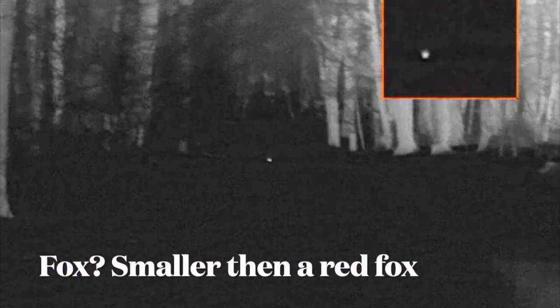Now this one's a funny one. I don't know if this is a fox or not. It's very similar to a fox, but the dimensions are different. It's a lot smaller. From the lower chin to the upper part of the nose, nozzle, it's a lot thicker than a fox.